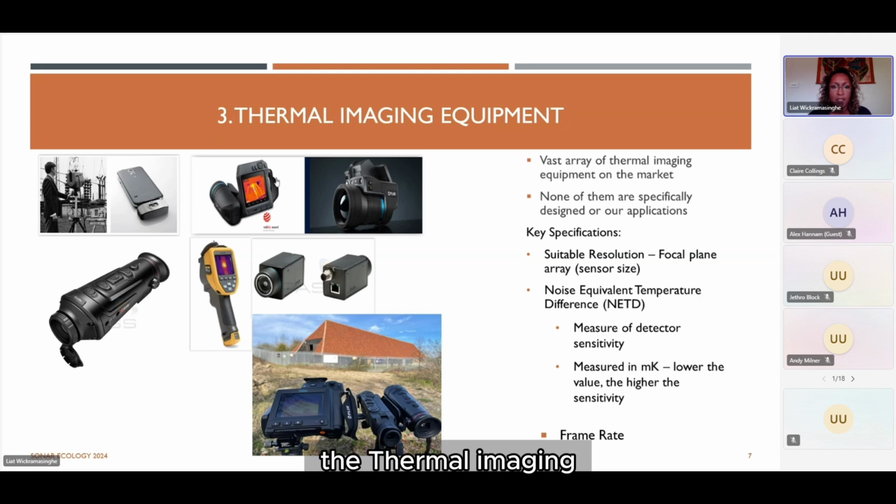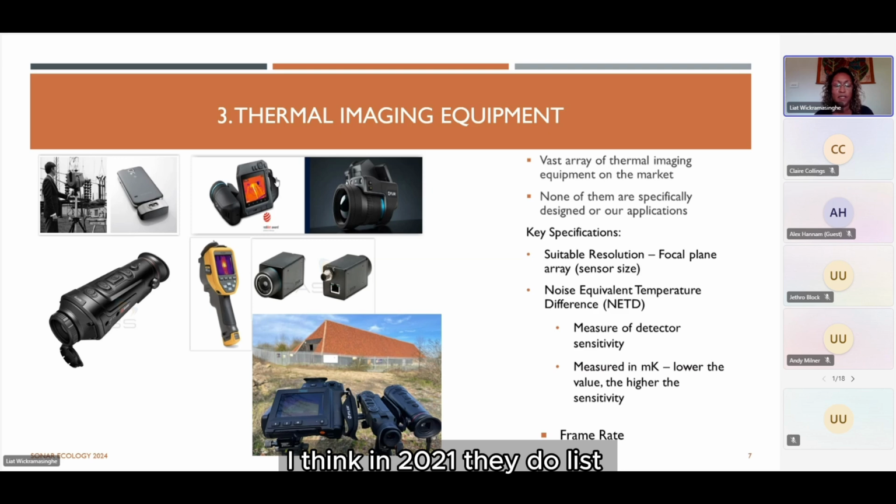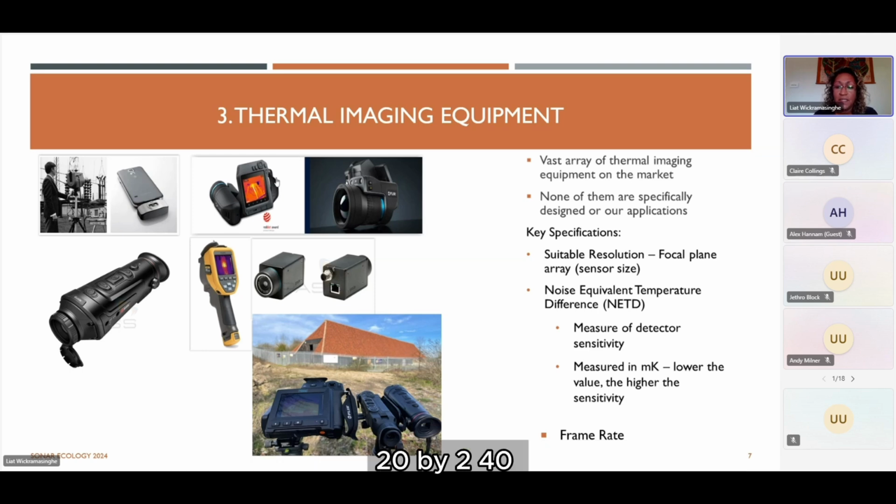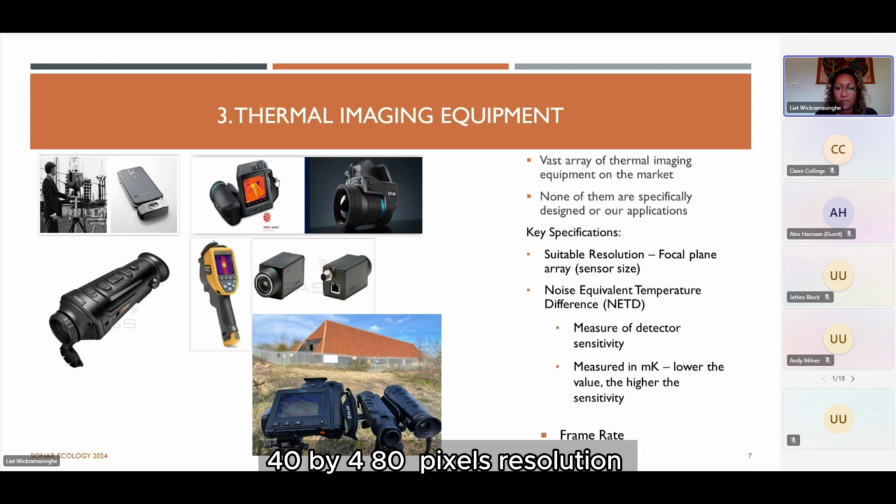The thermal imaging survey guidelines for bats that were updated, I think, in 2021, are full of information, definitely. I'm sure you all have read them, but they list the key specifications. So you've got suitable resolution. I think the minimum is about 320 by 240. Higher is better, and I think standard now is about 640 by 480 pixels resolution.